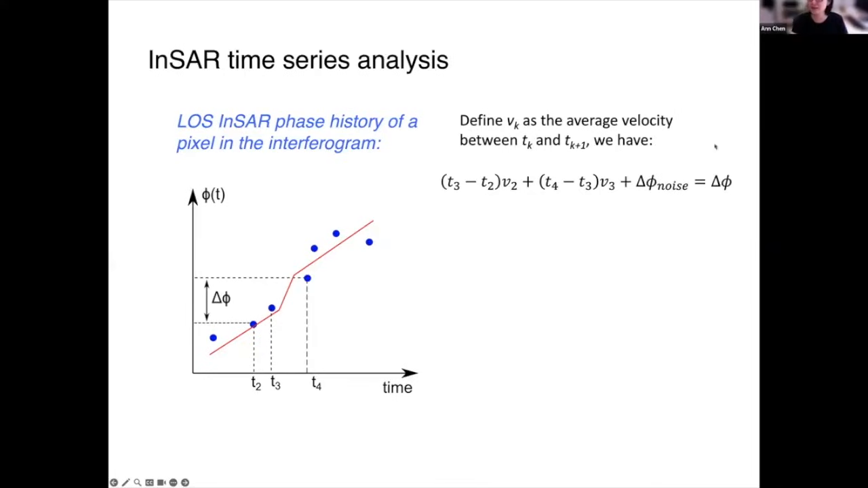And in this particular case, delta phi is what we know. V2, V3 are unknowns, but that's okay. This is just an equation that we derive from a single interferogram at a particular pixel of interest. By the way, since we know when those SAR images are acquired, you know T3, T2, T4, and so on. So those are known constants that you can calculate based on which day the SAR data were acquired, right?